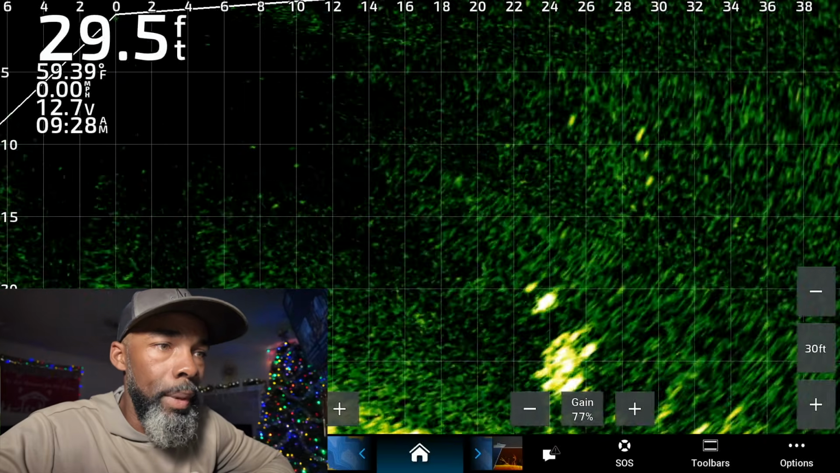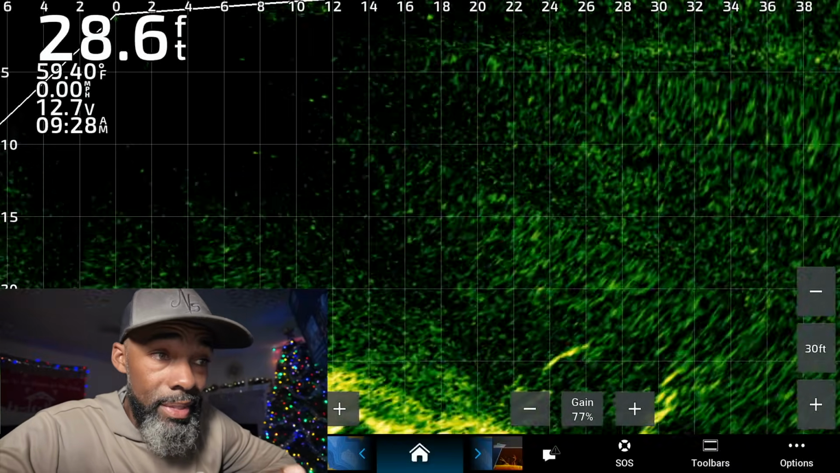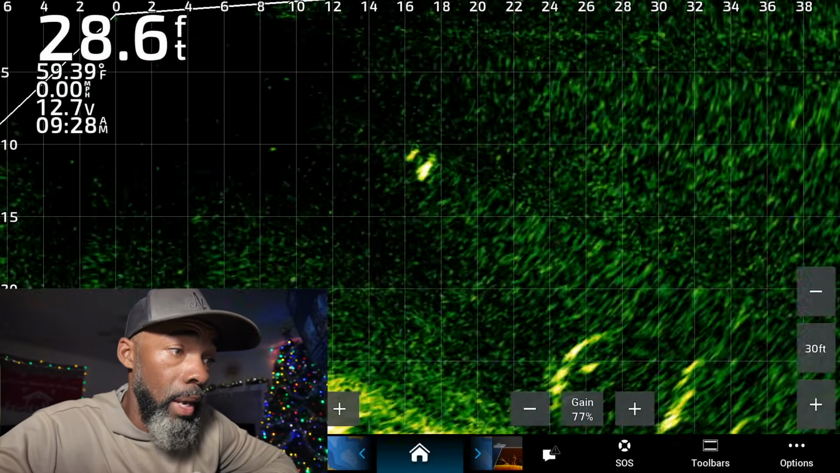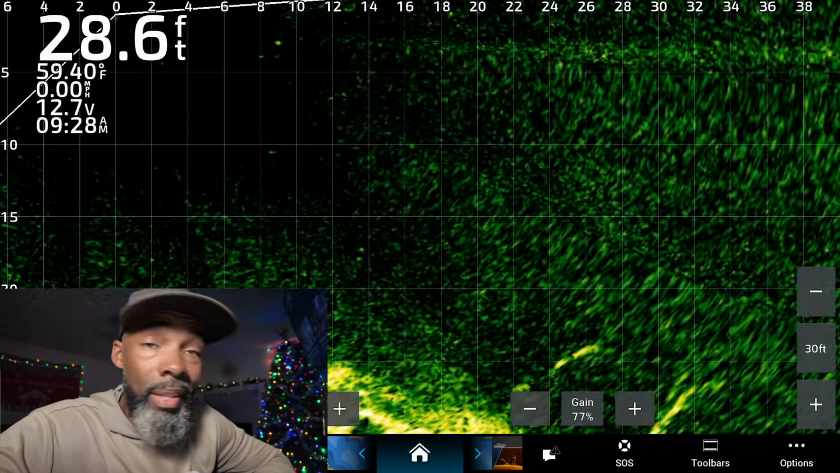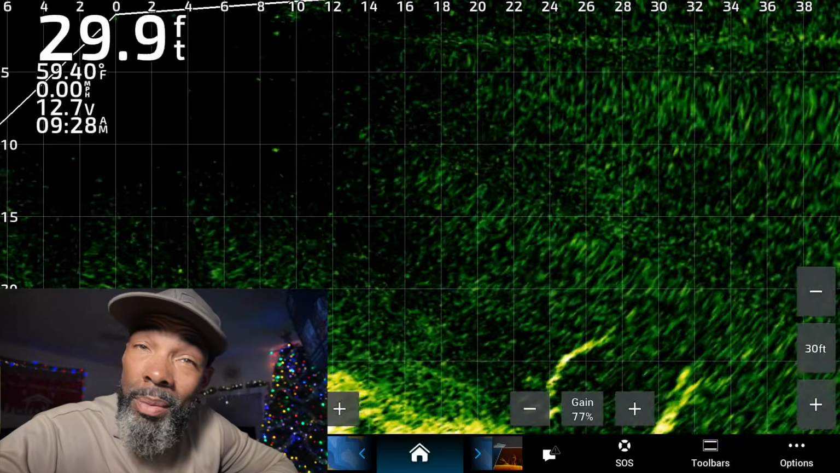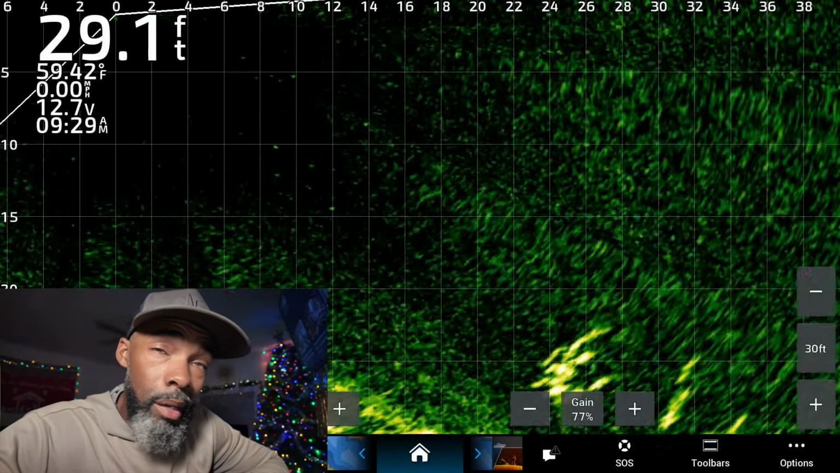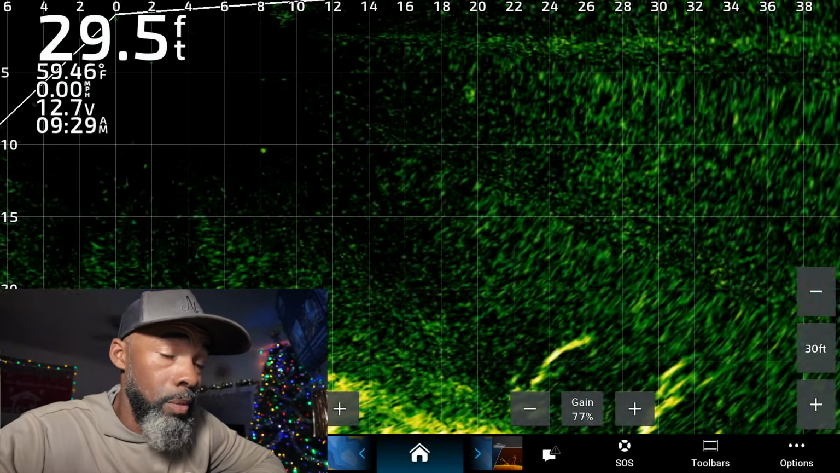Oh, whoa, whoa, big strike right there. That's a good fish. I'll be honest with you, I did not see that fish right there. But that was a really good fish that came out and absolutely nailed that bait. So that is cool stuff. That is really, really cool stuff right there. Sometimes right in the midst of those little fish, you'll find something really, really special. Not always, but every once in a while, you'll find a really, really good fish.